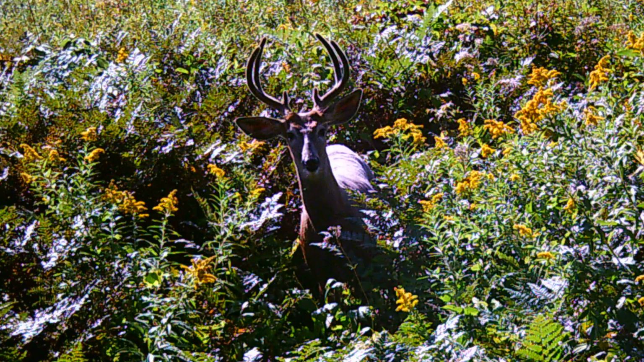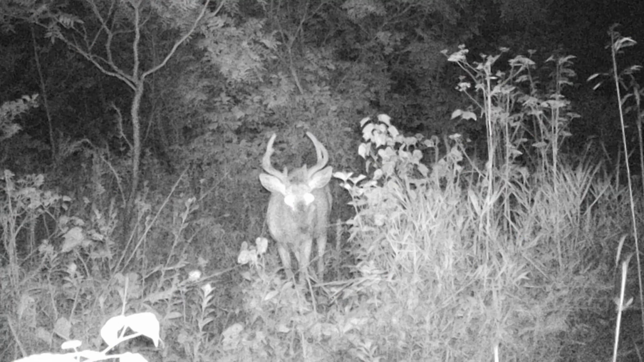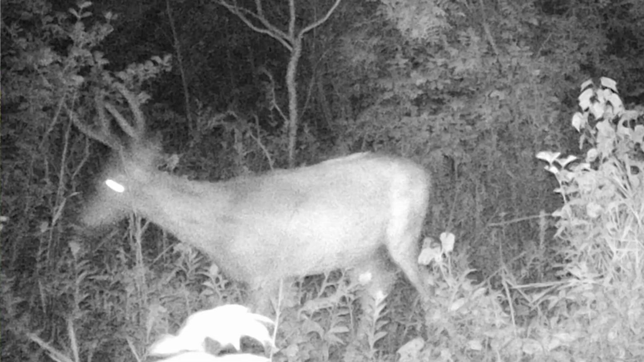I don't know, for some reason I really want to get this buck. I think all of us do. Not the biggest, but everyone we show the photos to says, that's a cool looking buck. He just goes upwards, man. High 6 with brow tines that curve inwards.